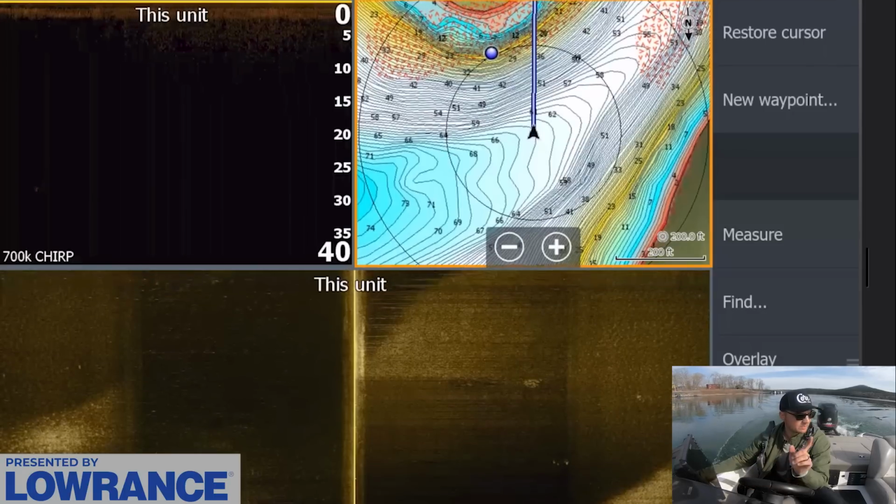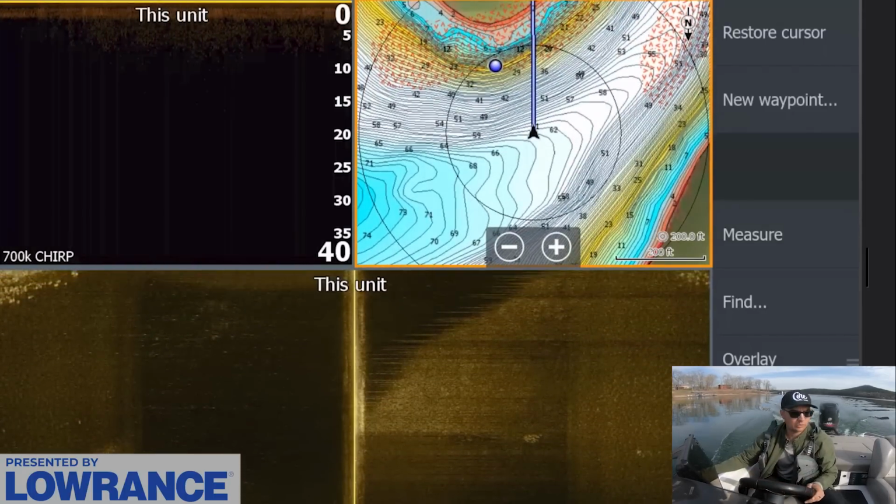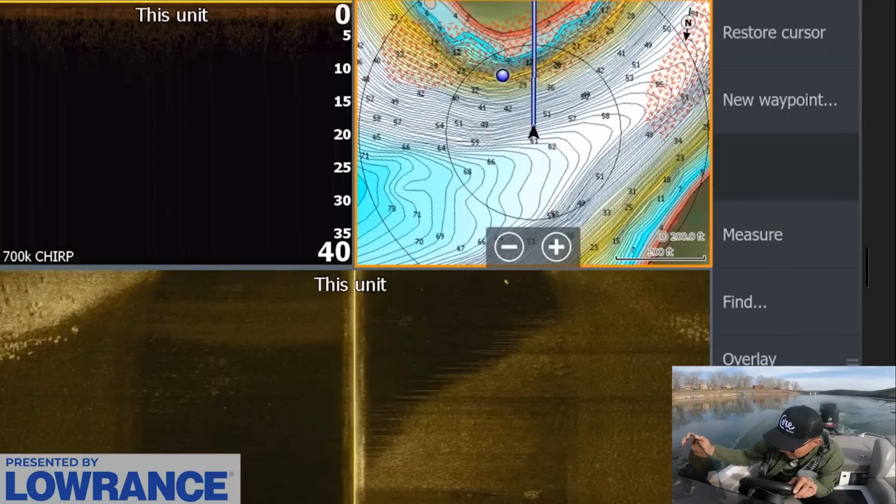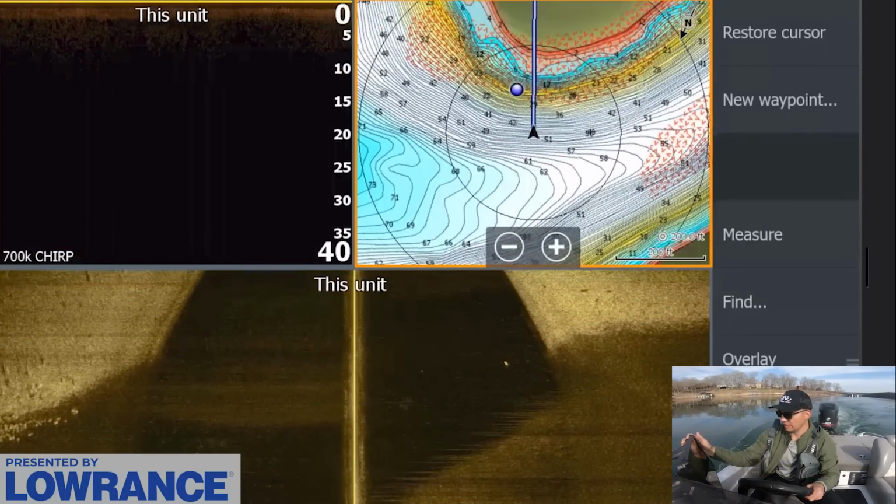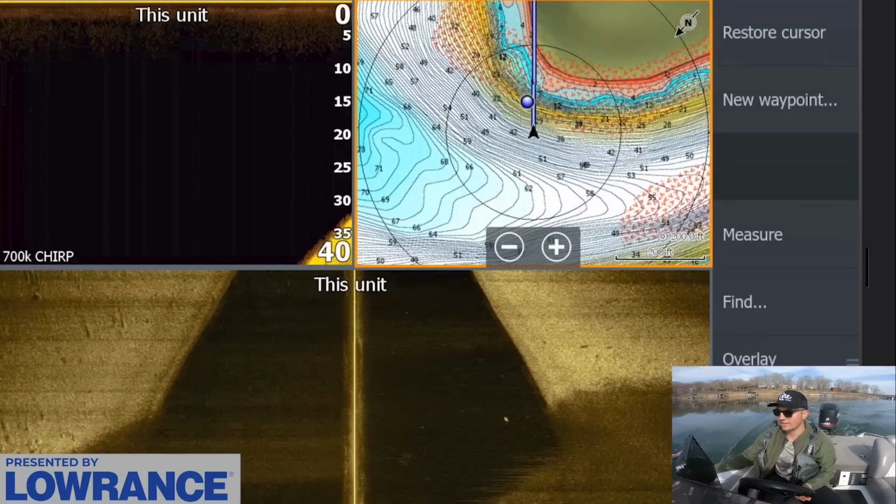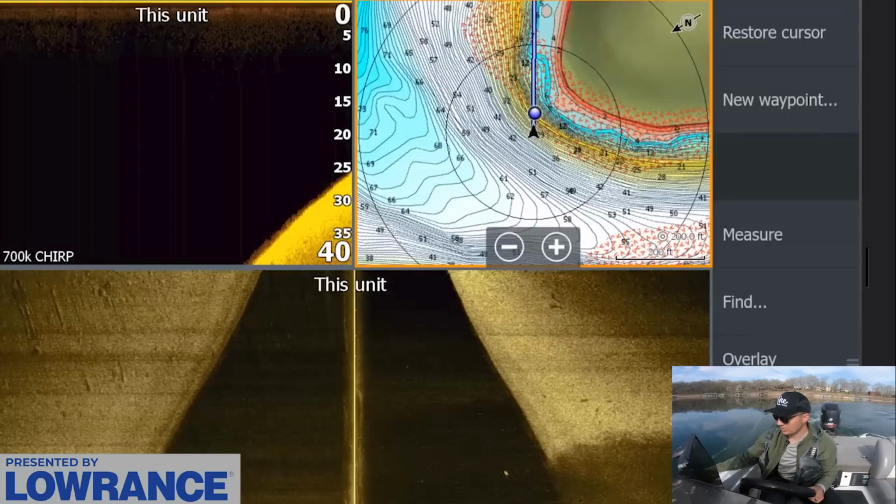A lot of times when I find good spots out here on Table Rock, I'll see 5 or 6 fish, but even just one fish a lot of times is enough to let me know that I can get a bite or two, which is good. Let's work our way up to this point and just see if it's repeatable. There's a brush pile here, it looks like, or something here off this point. This is definitely a steeper point, so it's going to be a good test to see if these fish might be on some of the steeper stuff too.